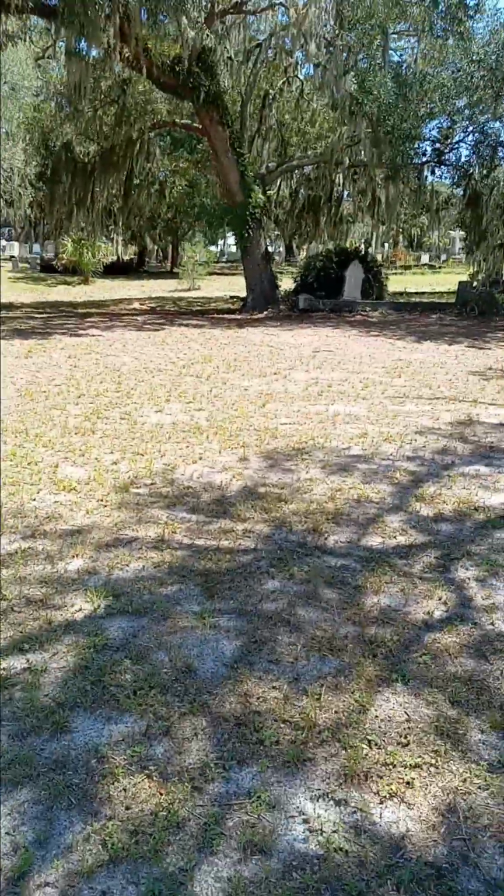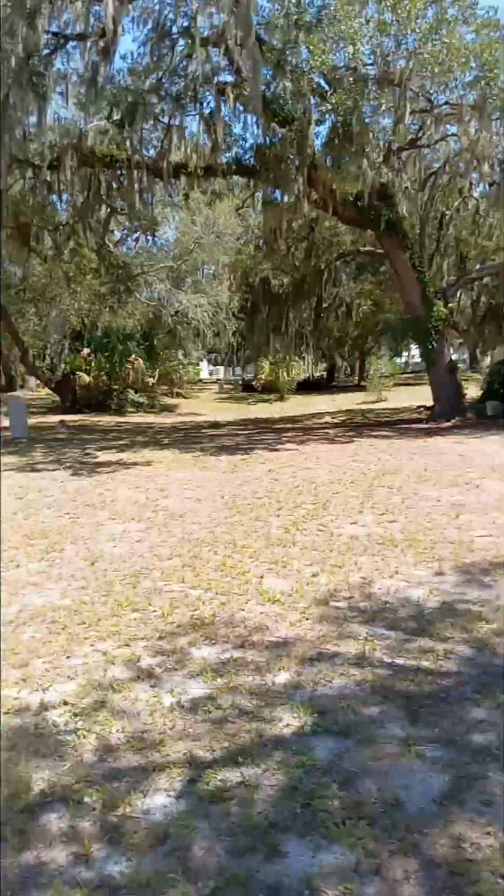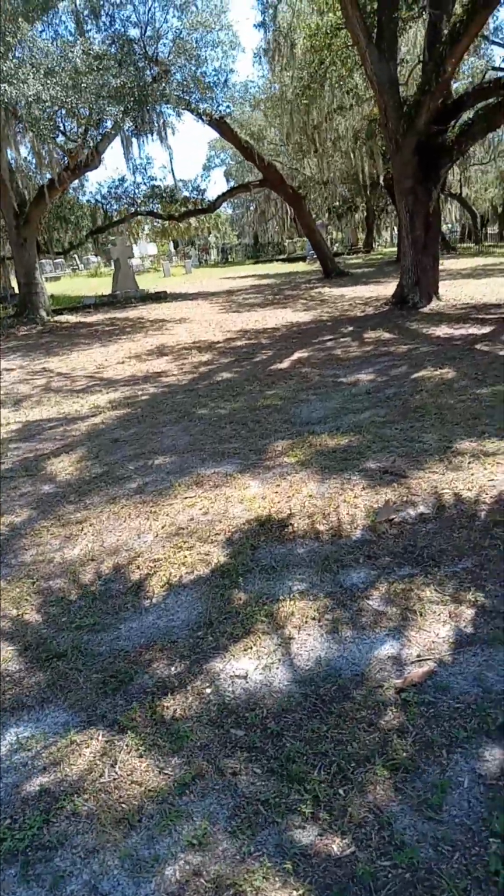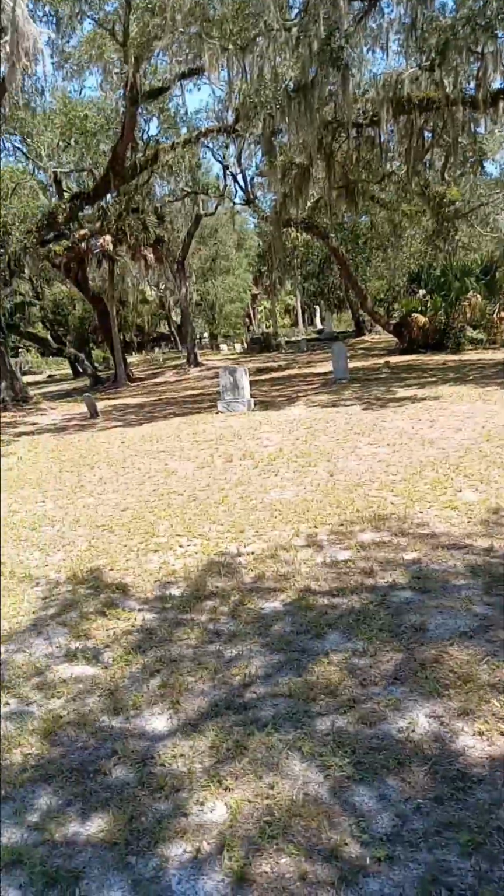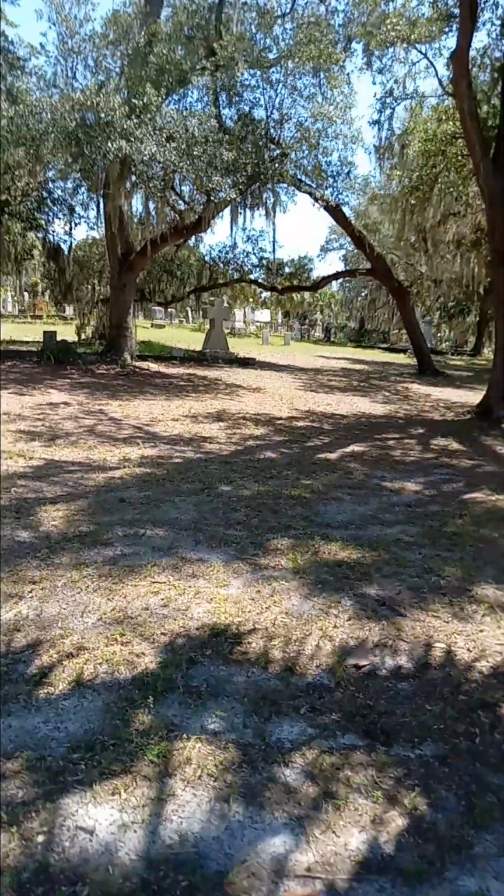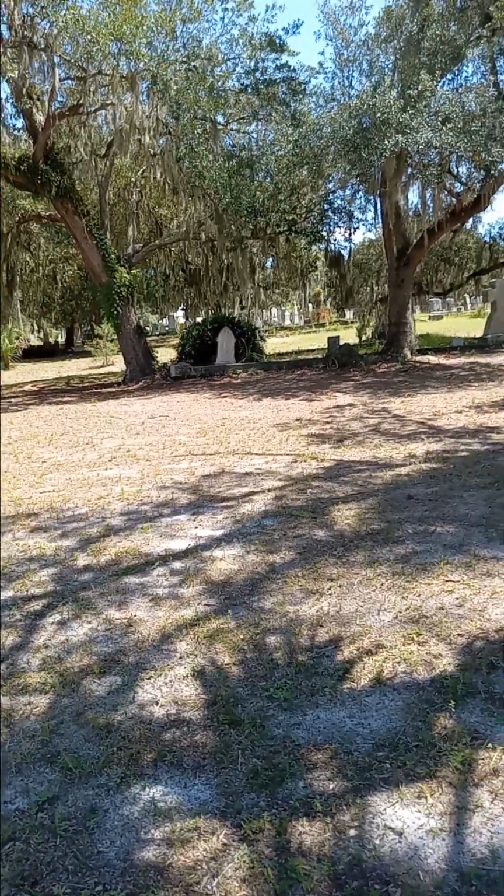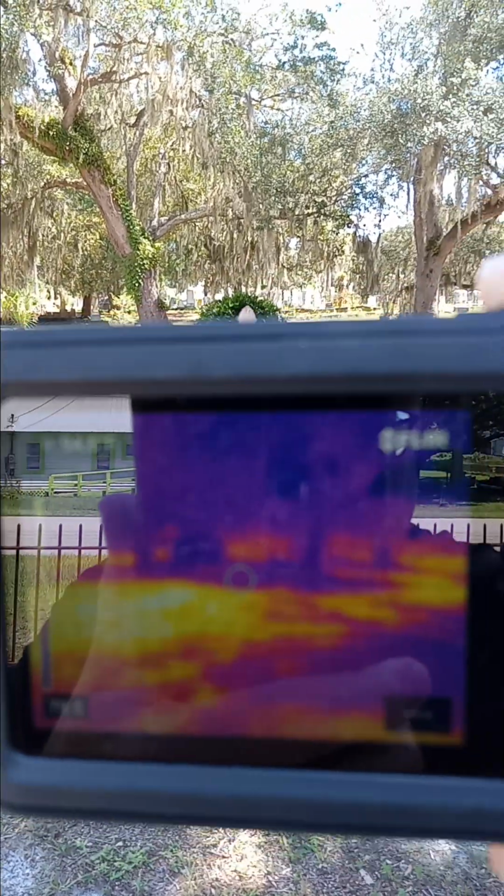Now I would imagine there are people buried here, they just don't have tombstones. So I like to respect those individuals and ask them to give me their names on the Ovilus 5 so we can pay our respects to them in name. So I'm in the shade now, so I get a pretty good view.